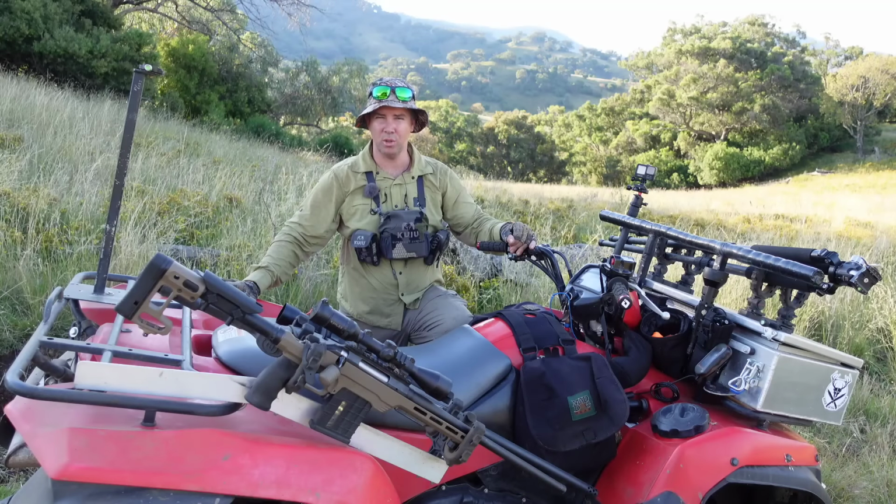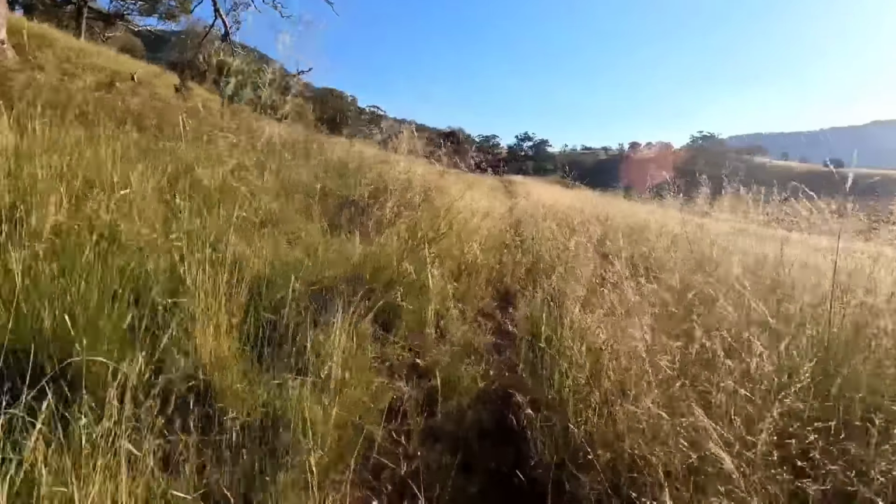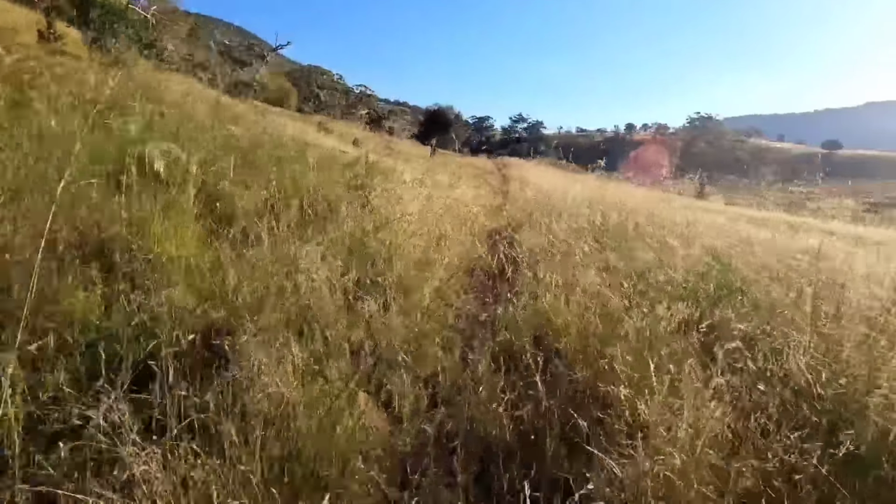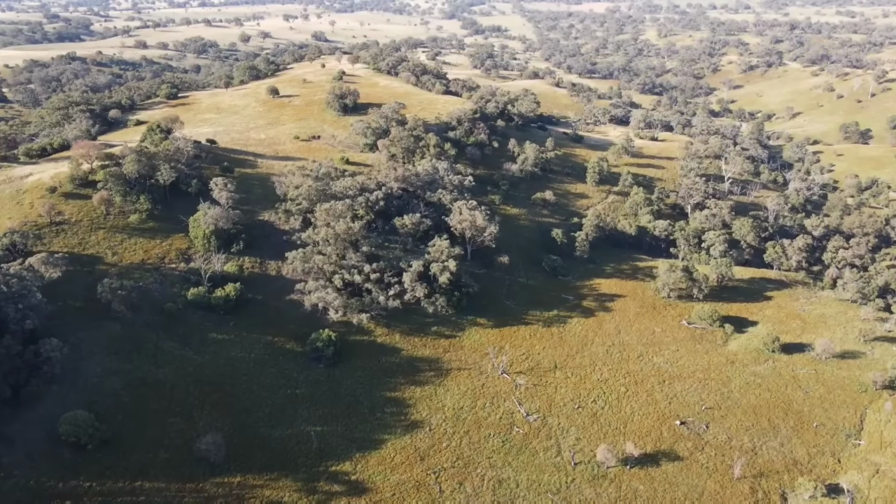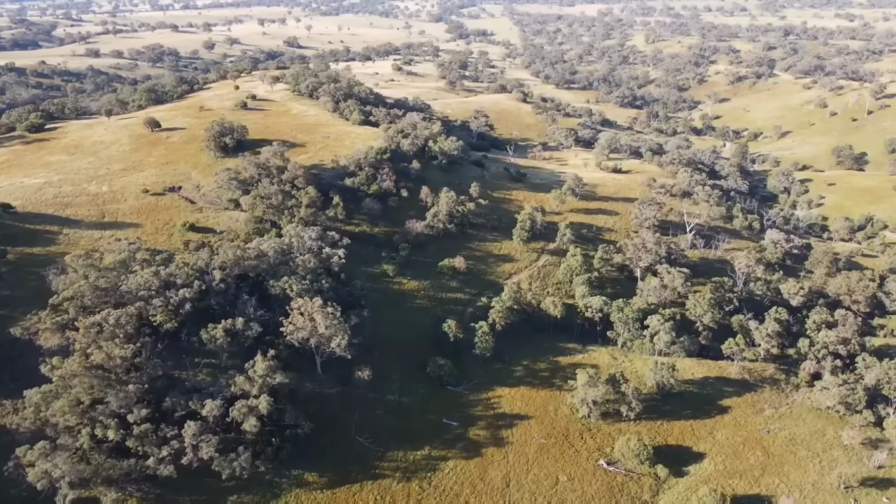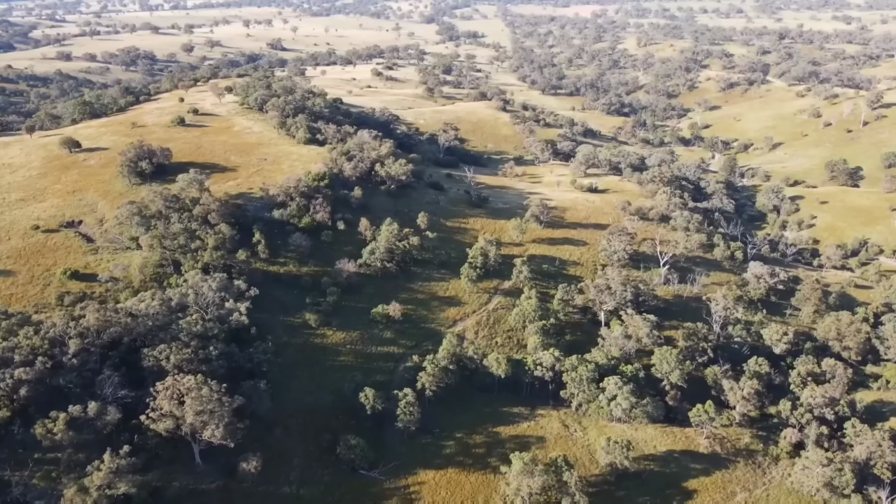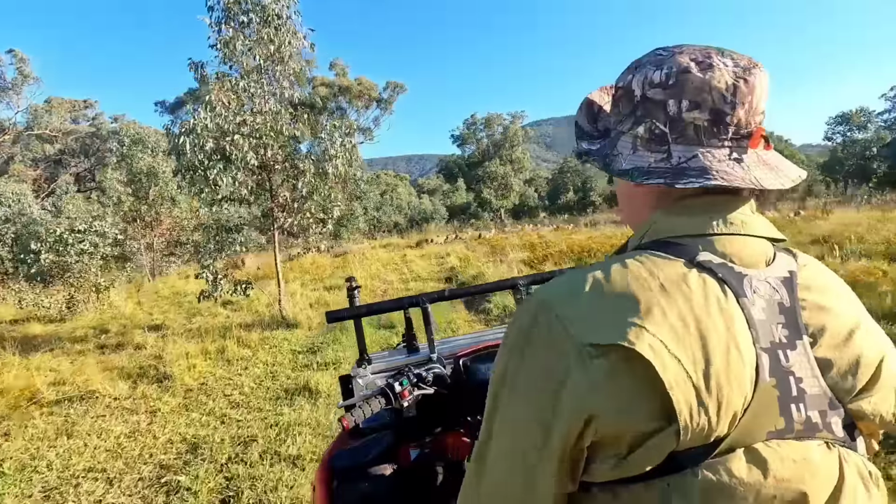The weather conditions look great for the next couple of days, so that's a huge bonus. The downside, the grass. It's 6-7 feet long in some areas. If you said it was short, it'd be 3 feet long. It's an amazing season, heaps of feed everywhere, lots of cover for the feral animals to hide in, unfortunately. We'll see how I go tonight with the thermal gear. This afternoon, I'm just out in a back corner of the property that I haven't been in before for a little bit of an explore around. When the sun goes down, we'll get busy.